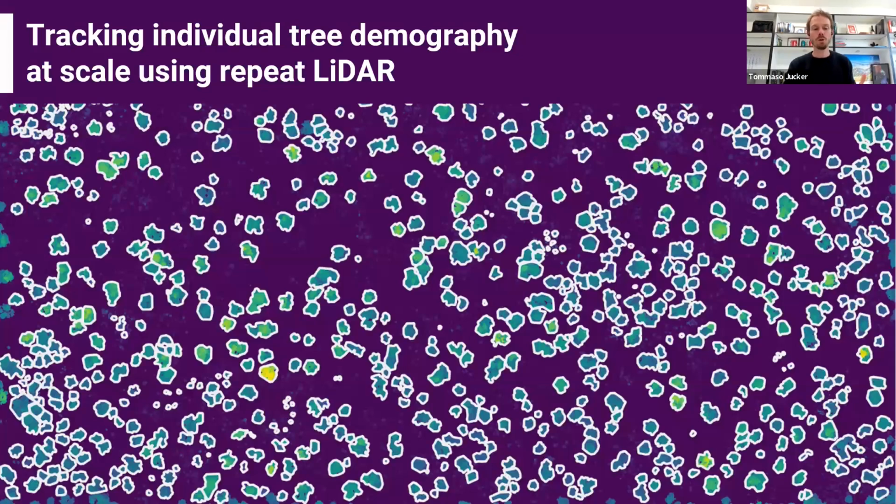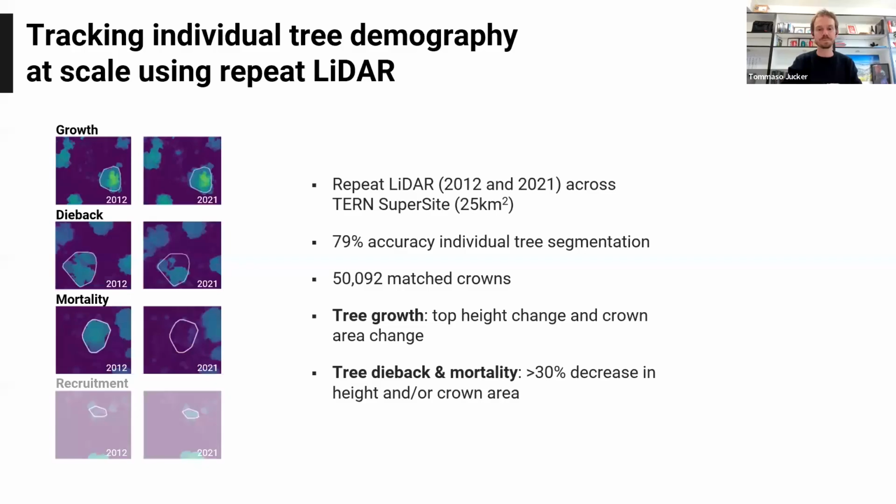And what we really wanted to do was, again, take advantage of the open nature of this system to try and work not at a canopy scale, but at an individual tree scale. So what we did is we took the airborne LiDAR and we used some freely available algorithms to detect the crowns of the trees. And then we did this both in the first time step in 2012, and then again in 2021, with the idea of tracking the recovery and dynamics of the individual trees.